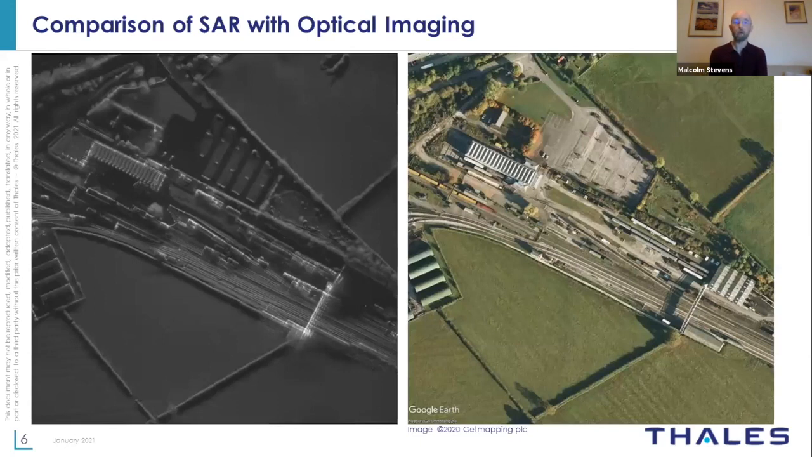So first off, comparison. The obvious difference is we have color in the optical image, but if we take that away, then you're left with something which actually can look reasonably similar to a SAR image. A number of the main features are clearly evident in both. You can see all the field boundaries, you can see where buildings are, you can see where the roads are, the gantry over the railway in this example.